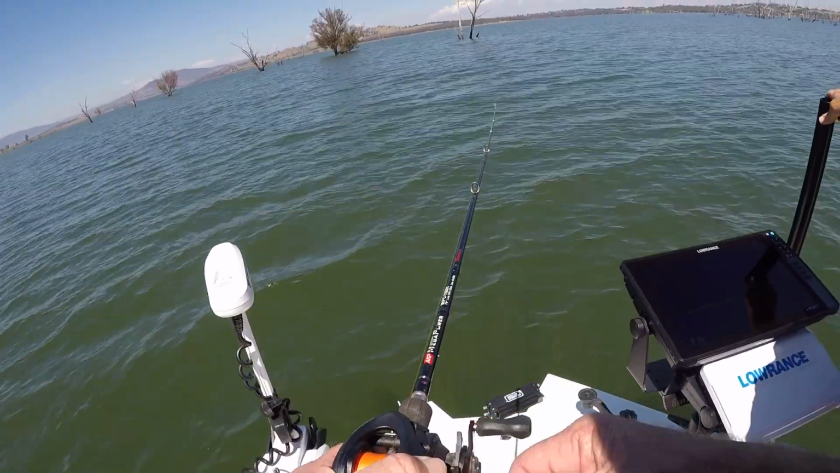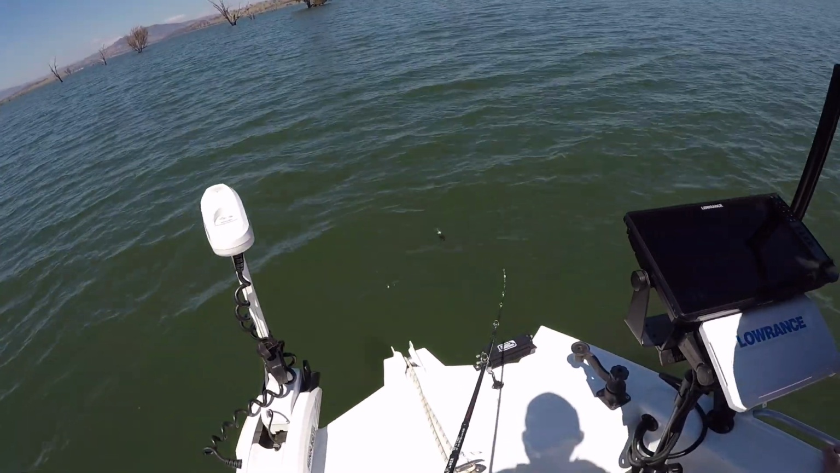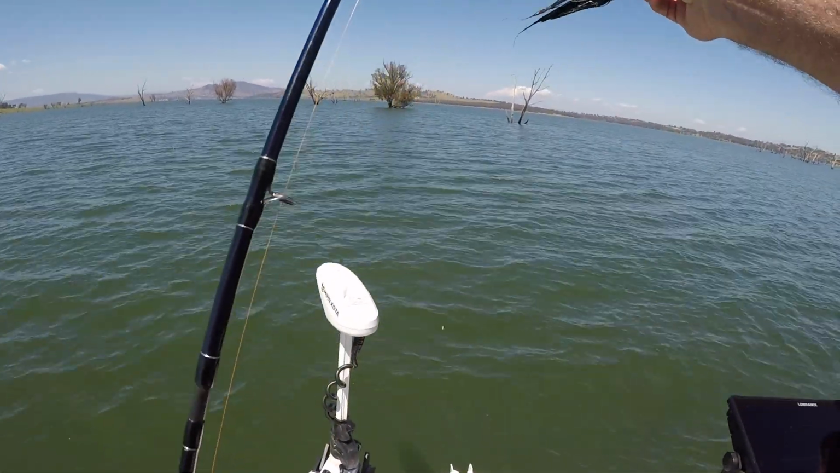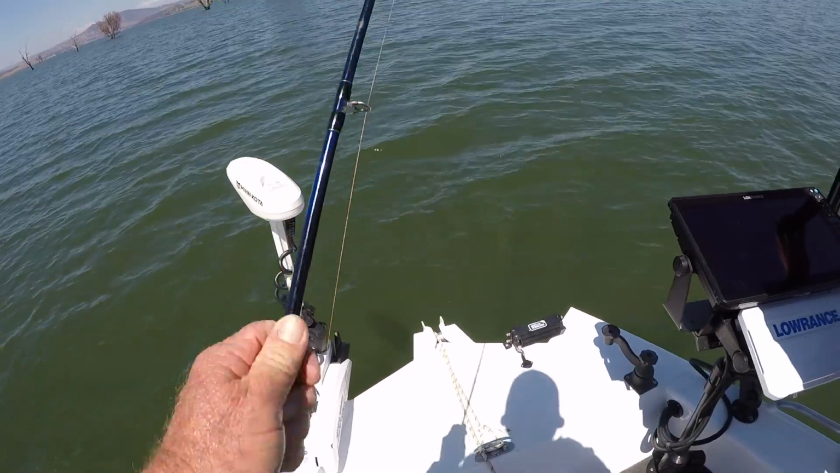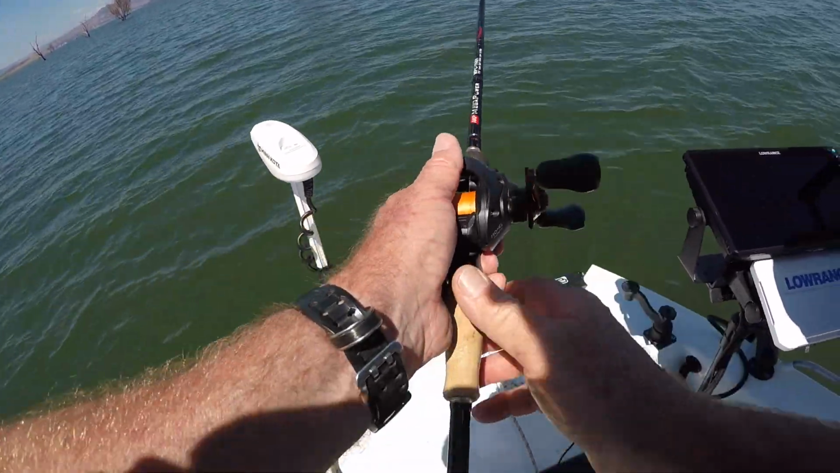He doesn't like my spinnerbait. I don't know why. It's quite a sexy looking one, really. Made by the now defunct Firefish spinnerbaits. Owned and operated by myself, yours truly.